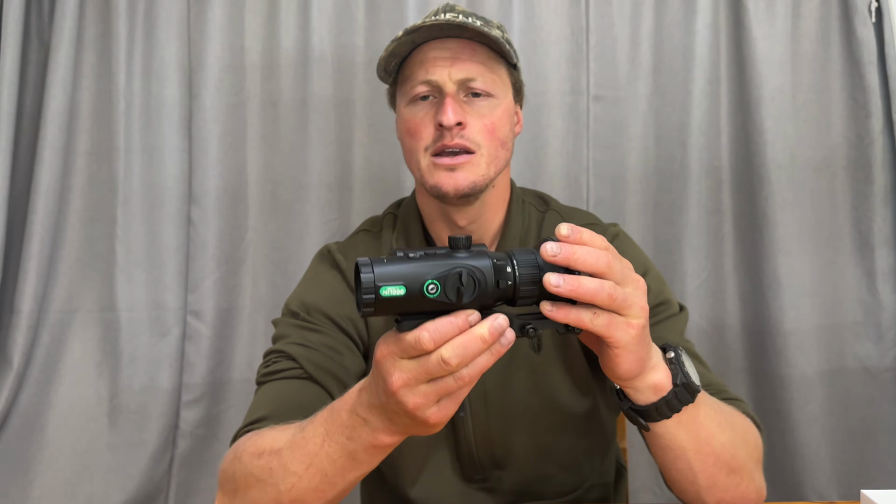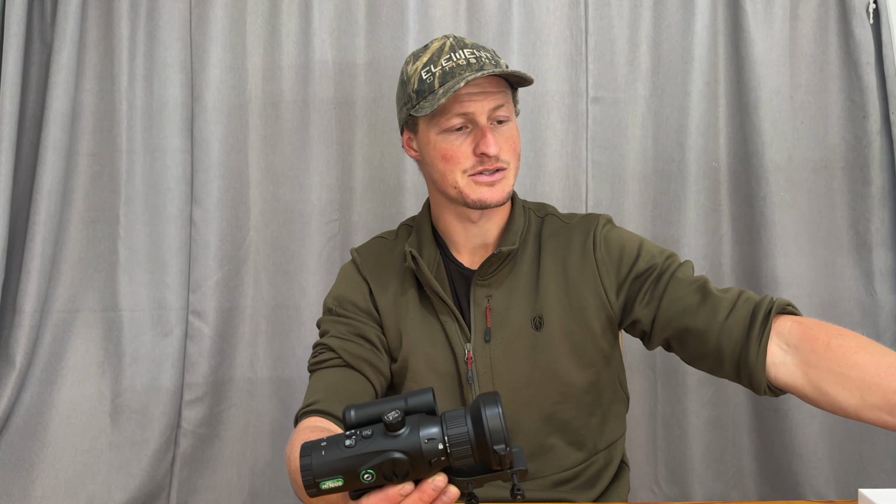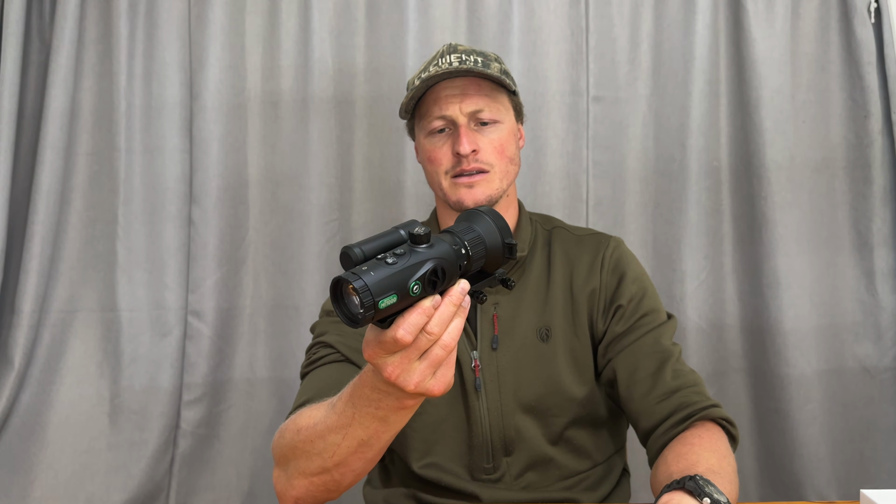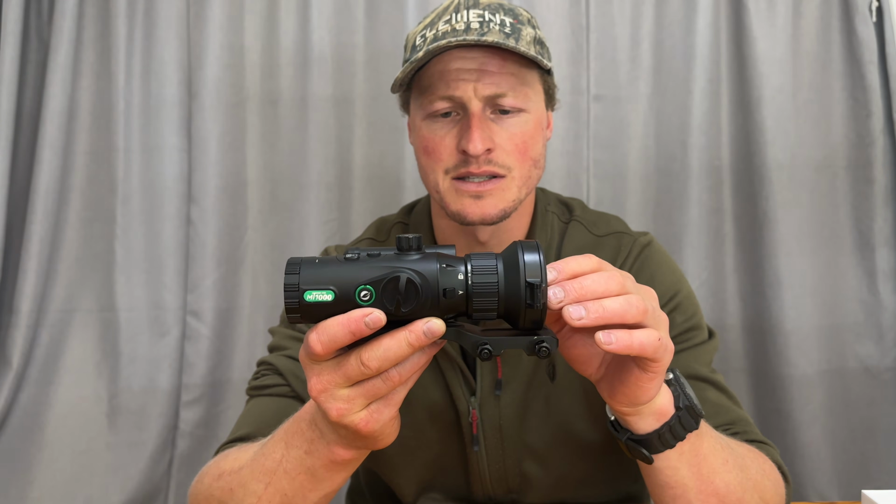further than that. I was picking up animals at around, it says 1900 for the detection range, or just shy of 2,000 yards, and I would say that that is correct. The rangefinder obviously goes to 1,300, but you can see animals a long way out, and I would say that I agree with that specification there. I have definitely detected animals at that distance.